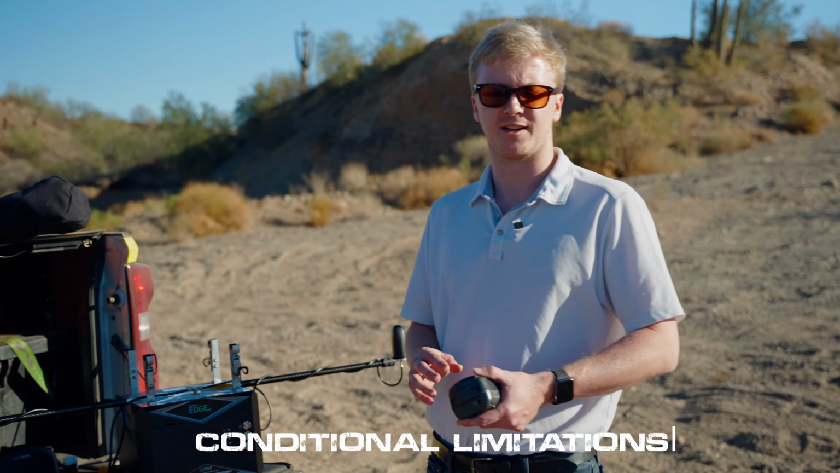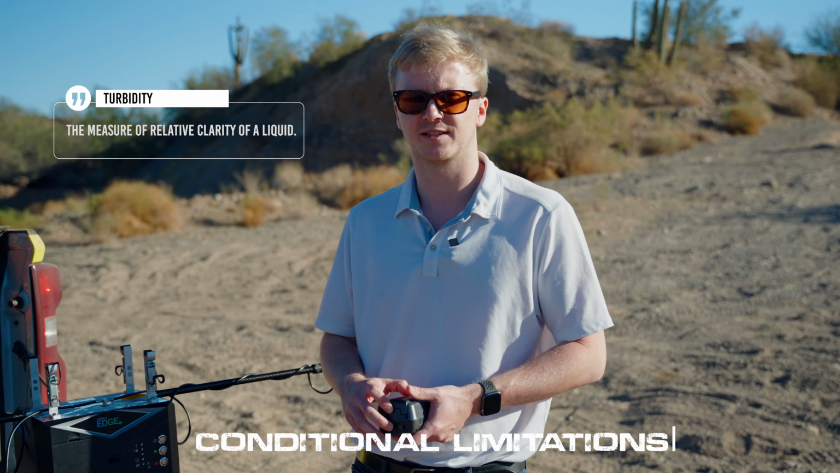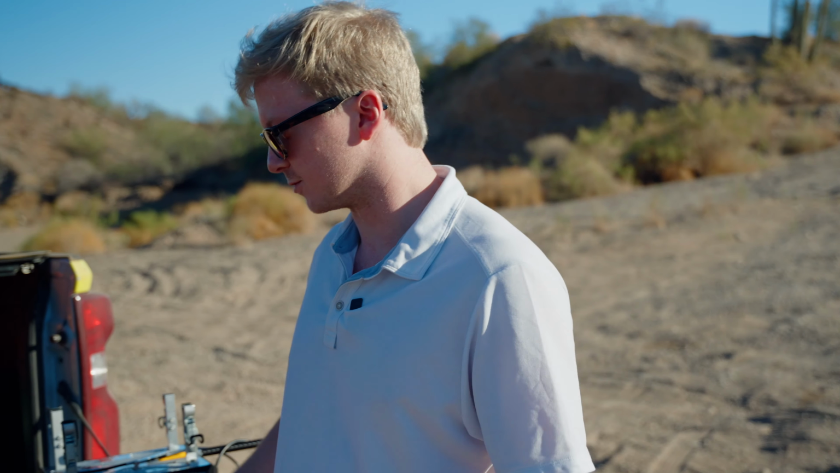Another thing to understand with this sensor is that it is a very conditional sensor. Your turbidity, meaning your water clarity, is going to be one of the biggest limiting factors of the sensor. It's light, we can't trick physics. If you have a lot of suspended particulate in the water or a really dark bottom surface, that can affect how deep you can see. So it's always really important to test the quality of the water.